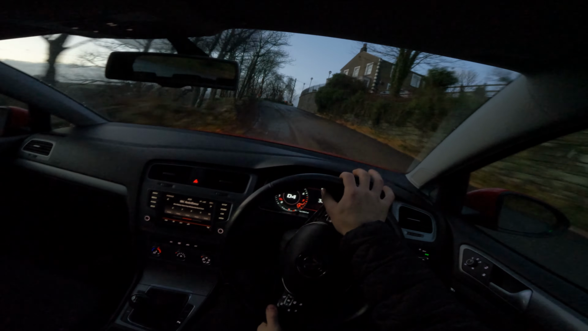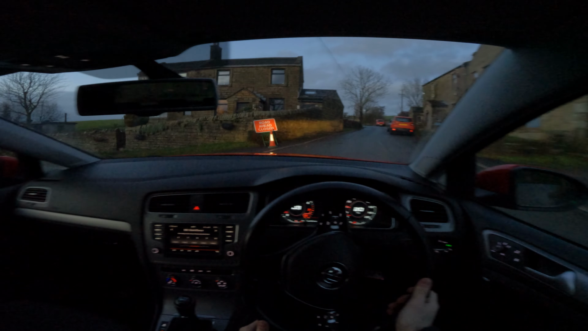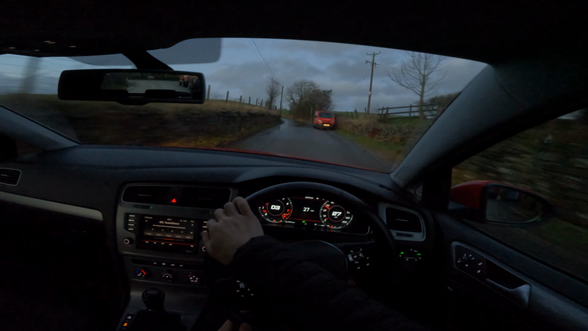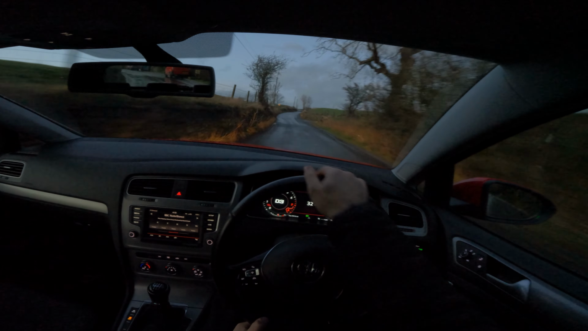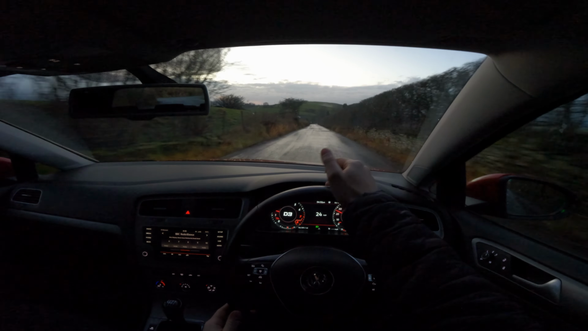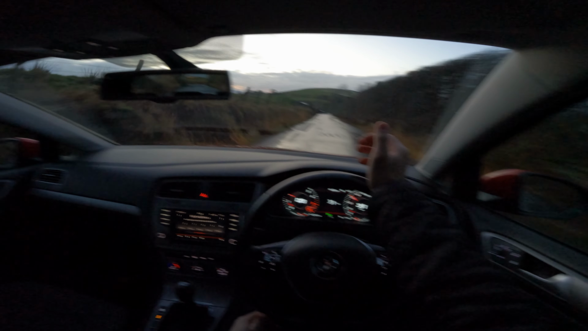Oh, have I got a bit of brake fade then? That's not good. Road ahead closed. Well, it said that before and I just didn't believe it, because the majority of the time you can actually get through it. Where's the road closure? Because I'm still waiting to see it.